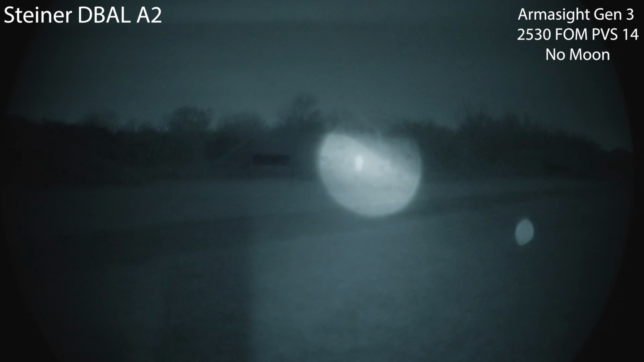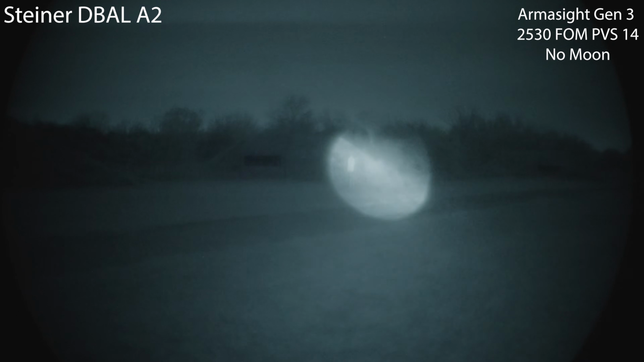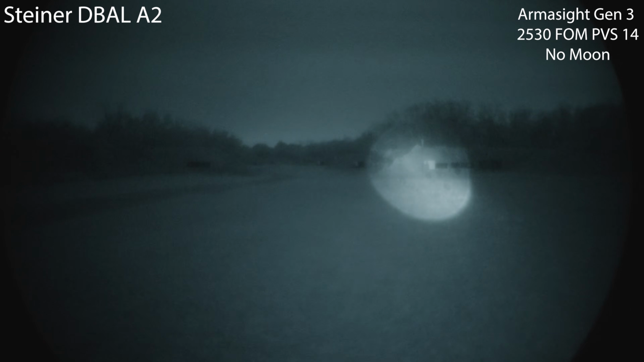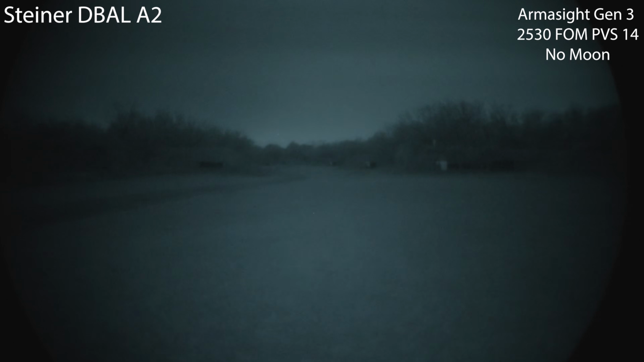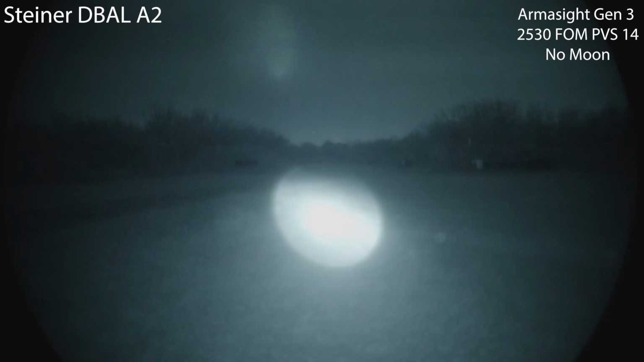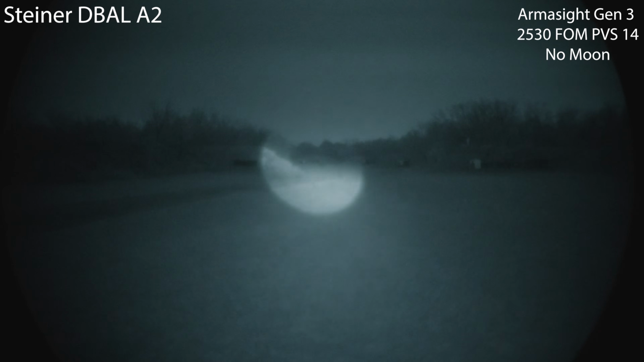There is high. See that petri dish? 50, 100, 200, 300. I can kind of make out the 500. Now when I switch this into dual high, that laser just gets absolutely stupid strong. So for the sake of actually being able to see the targets, I'm going to go ahead and just put it back on Illuminator only, but wanted to show you that real quick.